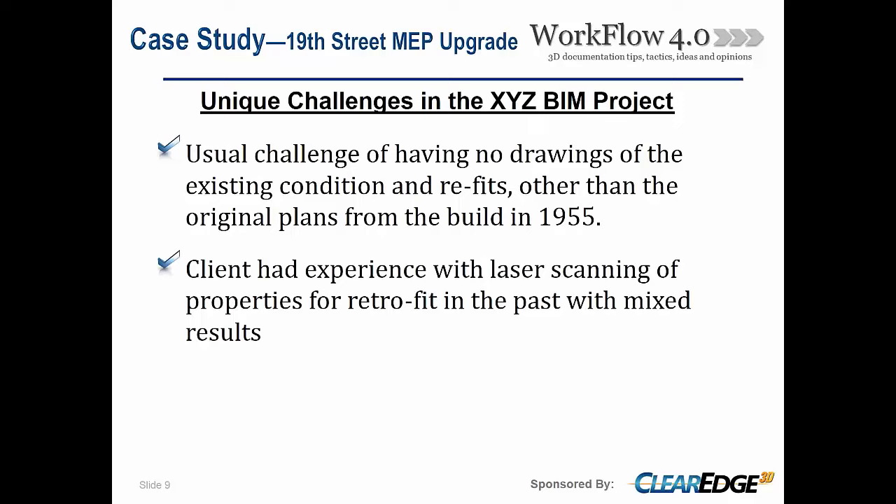But another challenge we ran into is that the client came to us and said, look, we've tried this in the past. So there was a bit of hesitation as well. How are you going to make this work? We've tried it.